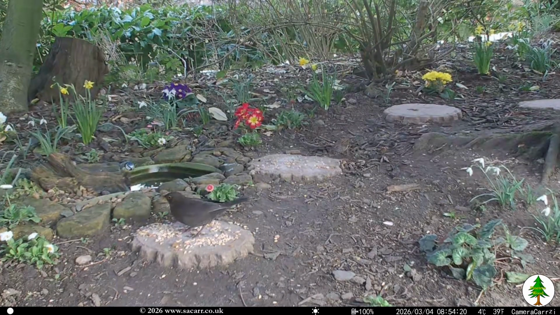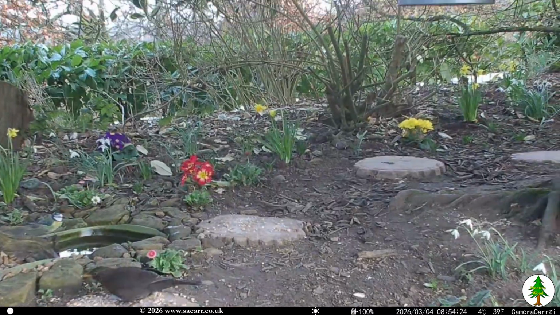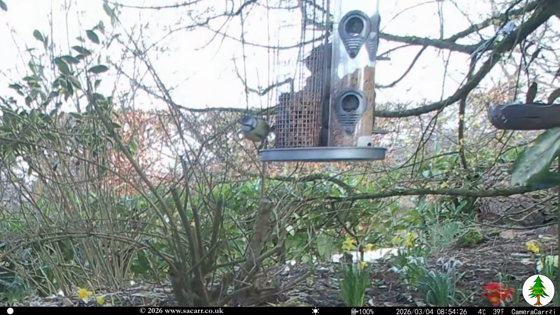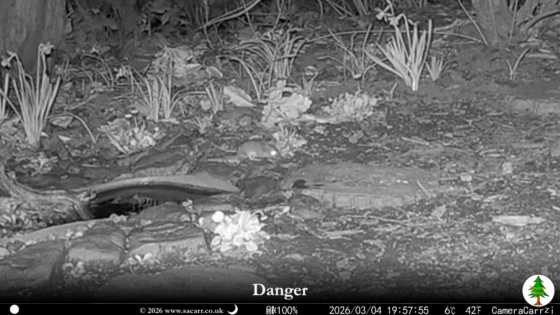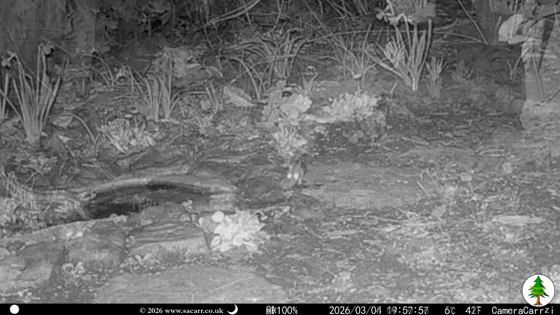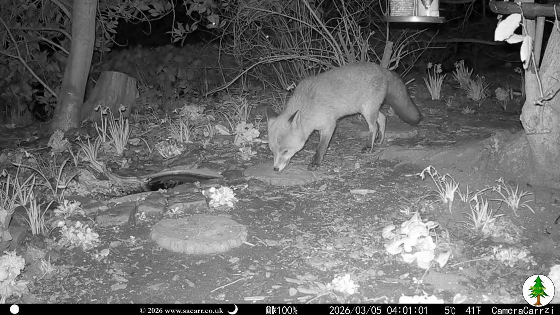Due to the number of daylight captures during March and the increased length of daylight, I gradually reduced the amount of time that the Trailcam was operating. The mice and Cherry the hedgehog made up most of the nighttime visits, but Ginger the male fox was back again at 4 in the morning on the 5th.